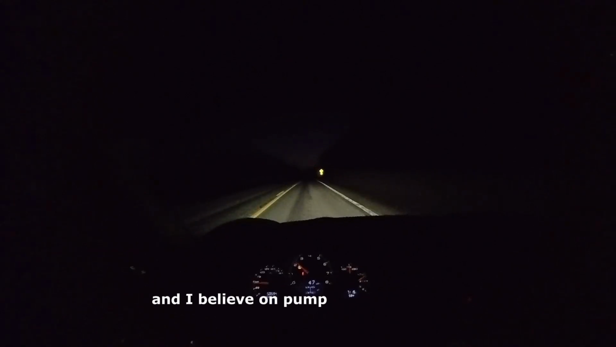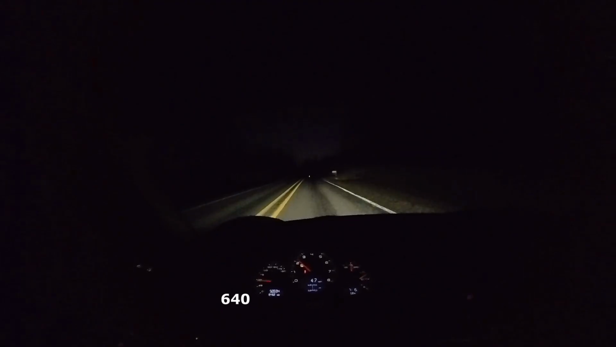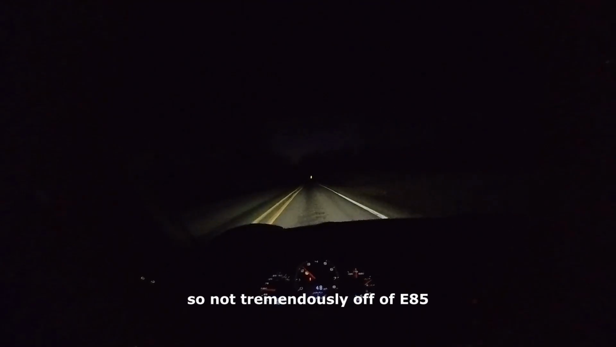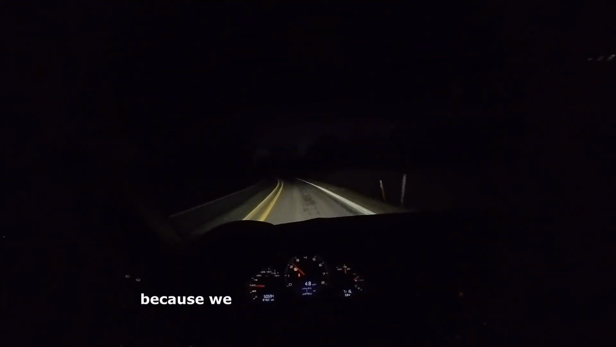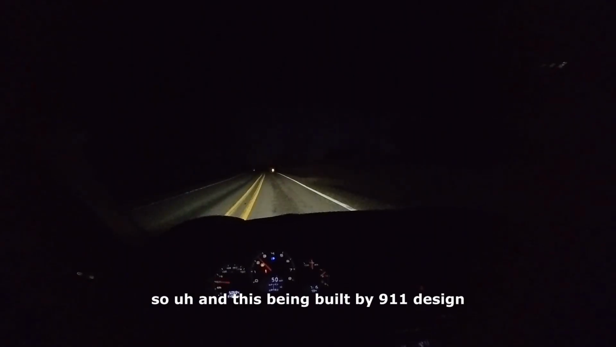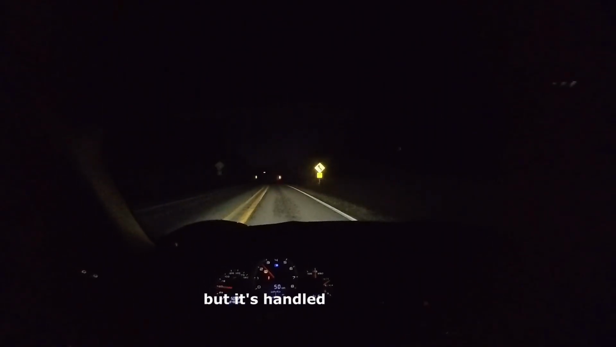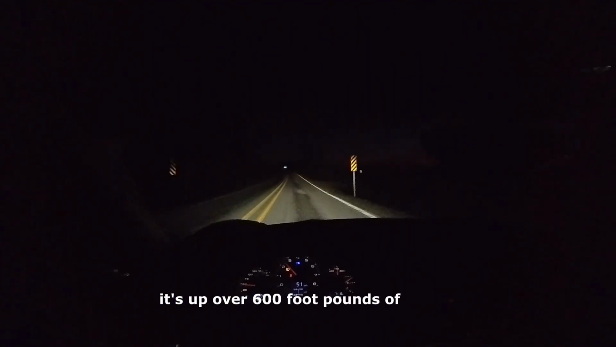And I believe on pump meth it ran up to 640, 650 at the wheels. So not tremendously off of E85. But we also didn't go crazy on the boost pressure because we wanted to keep the trans alive. And this being built by 911 Design, it's got a clutch in it by him. I'm not really sure what that is, but it's handled the torque. It's up over 600 foot-pounds of torque.